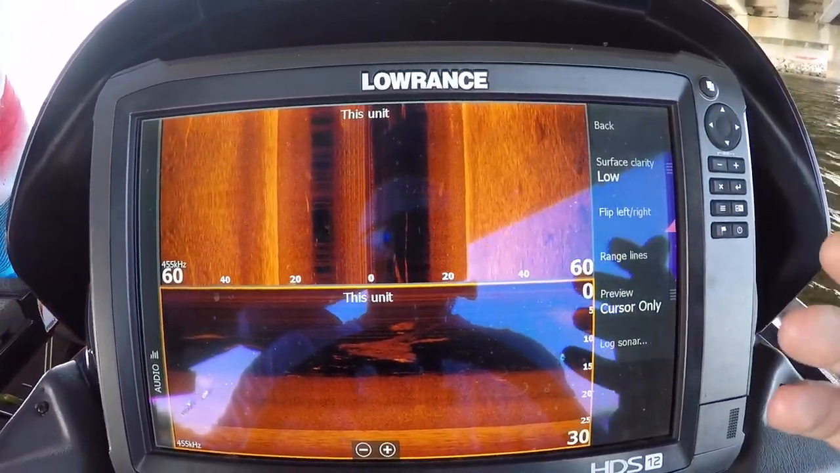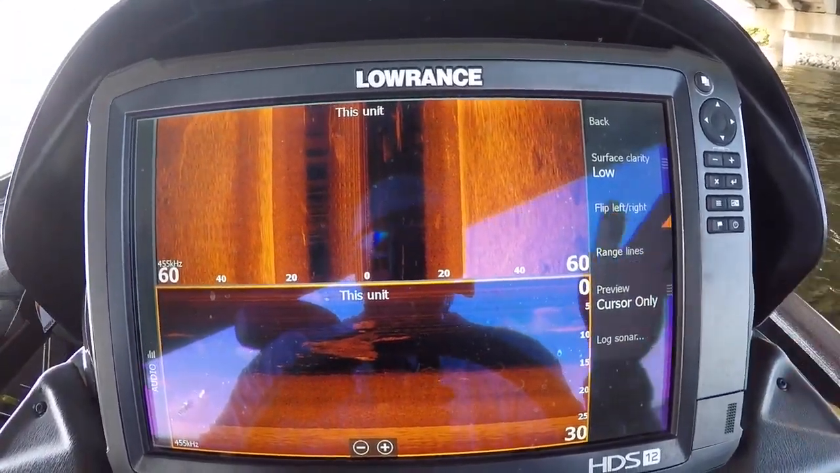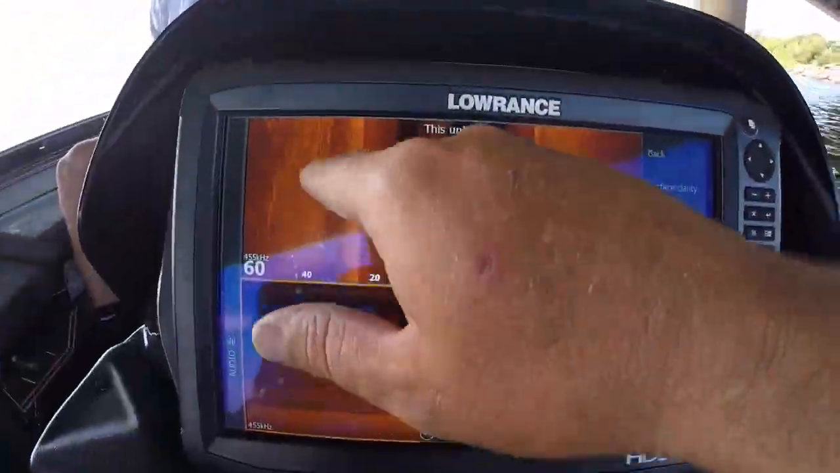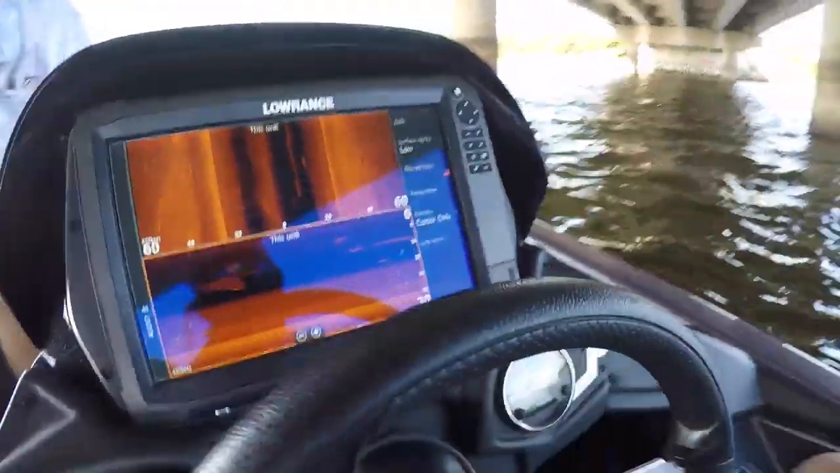The easy way to tell if it's correct or not is to just drive by something and look. Like if you drive by this bridge piling right here, and you know that bridge piling's on your right, well, if it shows up over here on this side of your screen, then you need to turn on your flip left and right.